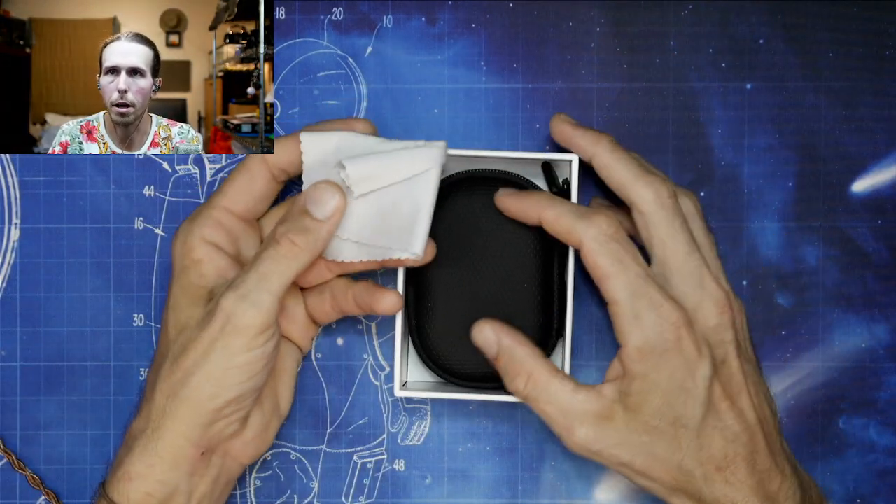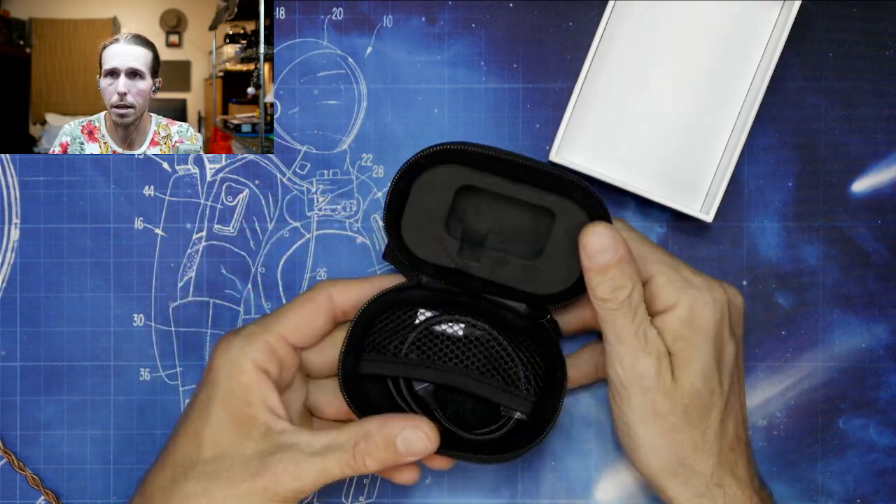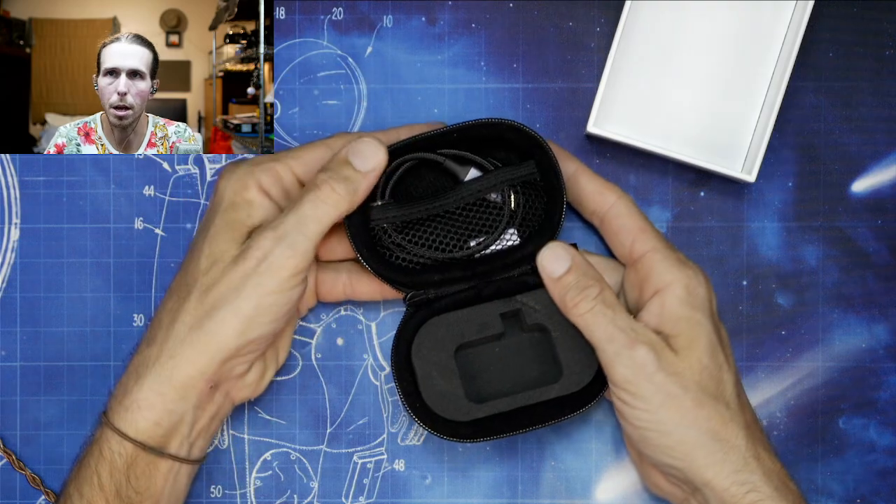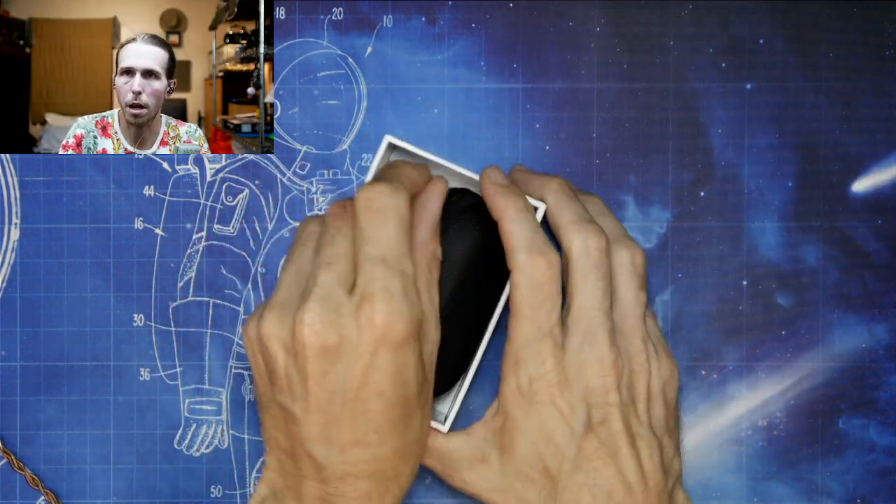You get a little microfiber cleaning cloth, and this nice little carrying pouch. Inside we have the portion for our thermal camera, and then we have our USB cable here. It's not very long, like 3 feet. Nice quality, but not a super long cable.